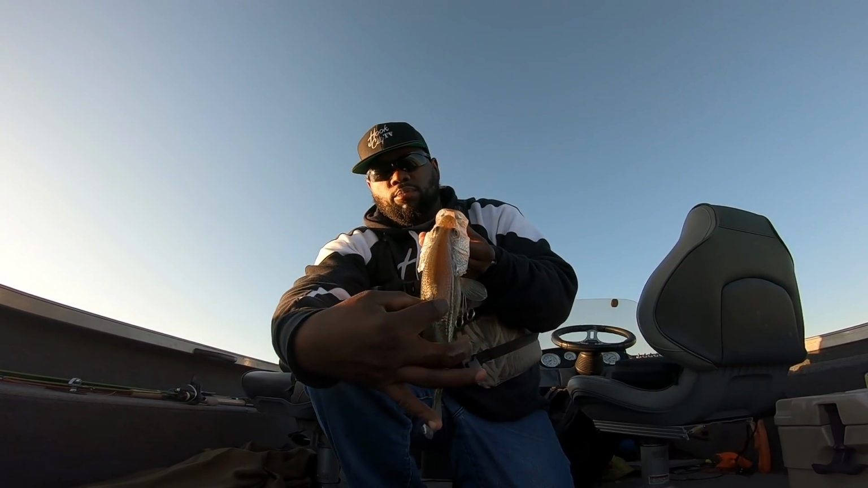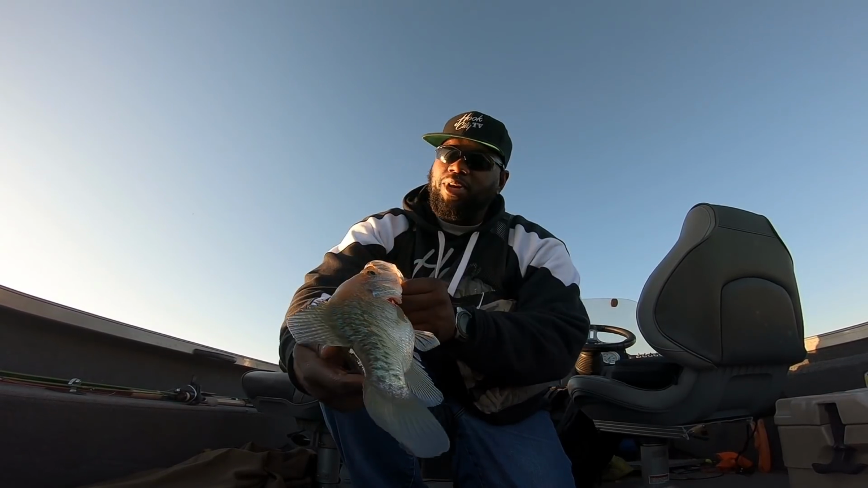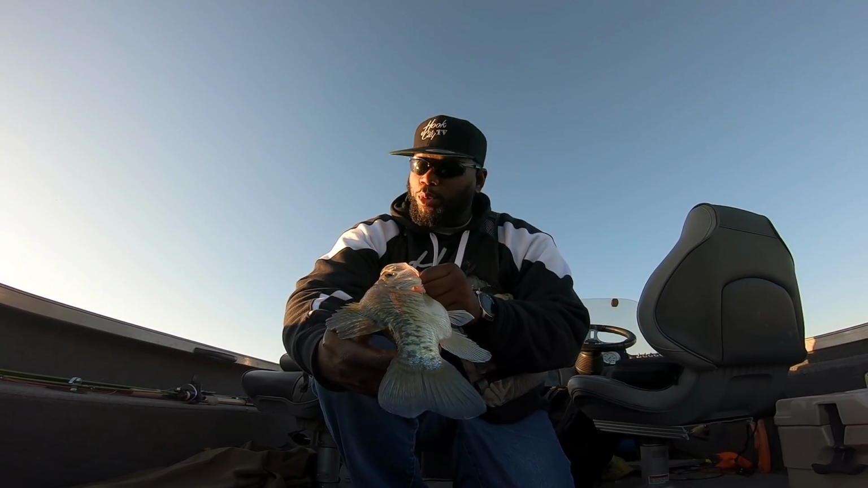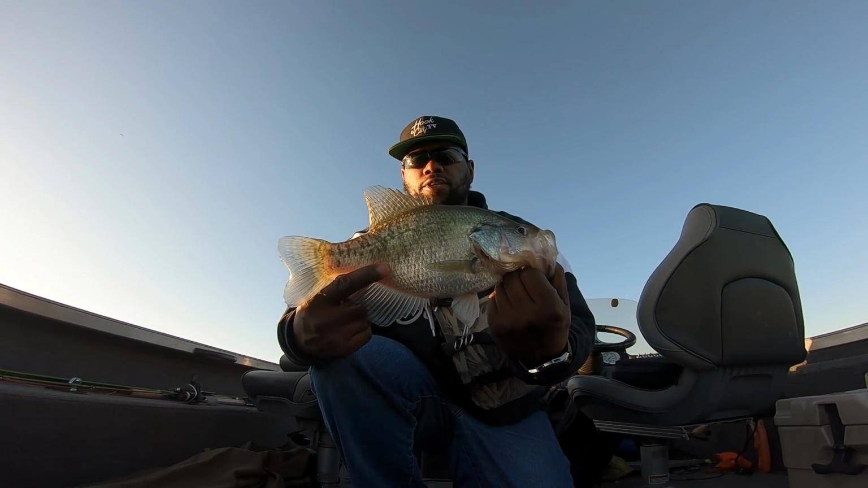Look at the back straps on that buck. Look at there. Come here, dear. Boy, that's a good looking fish, man. We're gonna put him back. And listen, let's hurry up so we can get back in here, see if we can get us another one. That's a good quality wintertime fish, man.